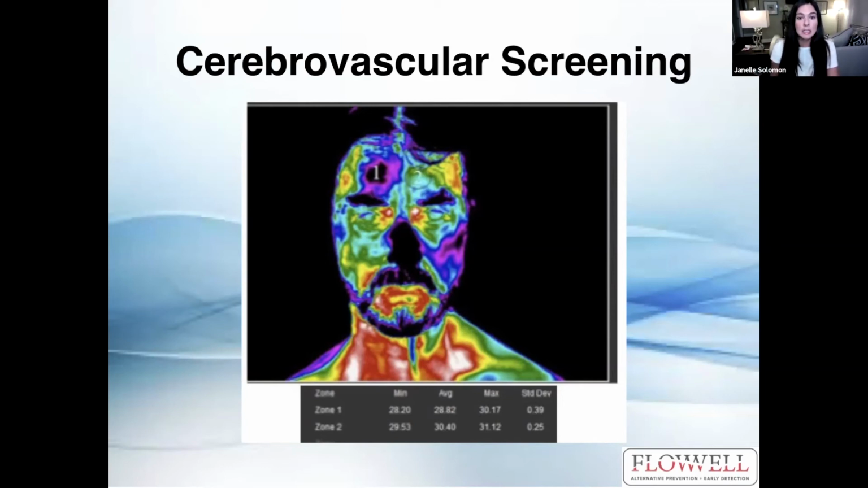So as you can see, this gentleman has black on the forehead there. That is not normal. That means there's no oxygen getting to his brain. He did have a stroke 2 weeks later after this screening was done. Please get your full body scans, get your upper body scans, make sure we're looking at your whole body and not one section of it.